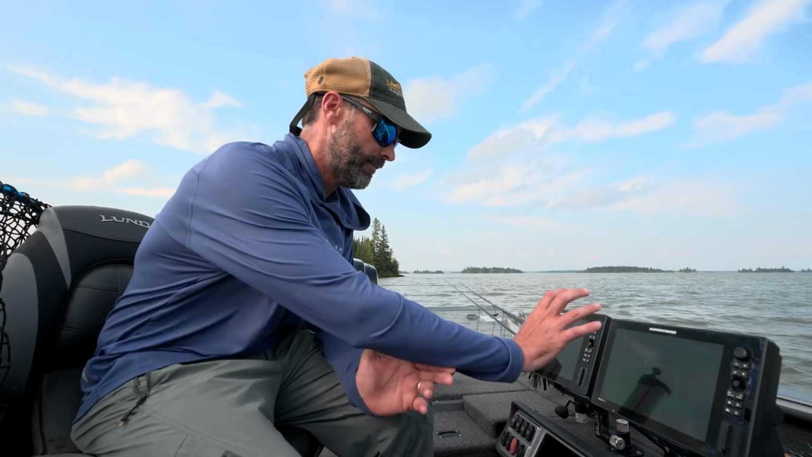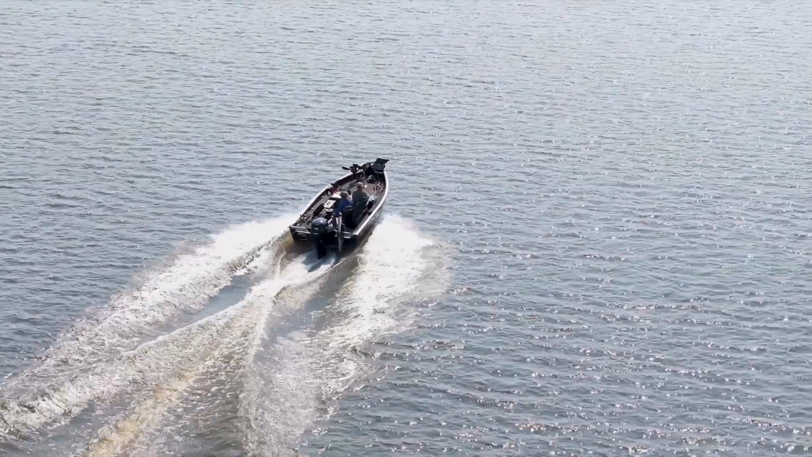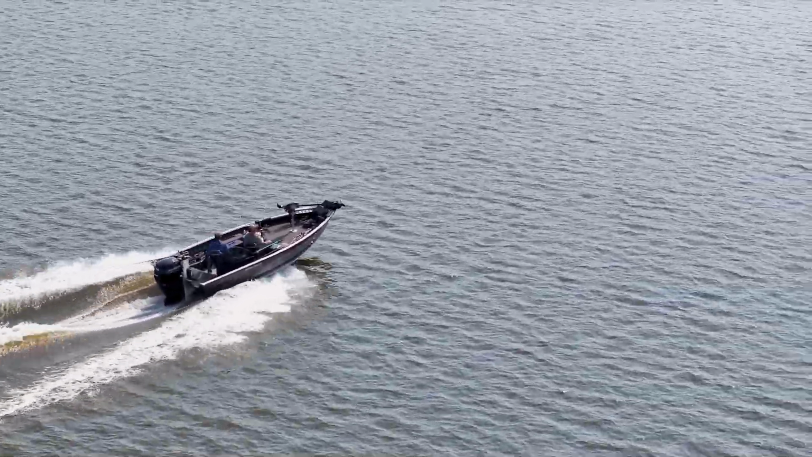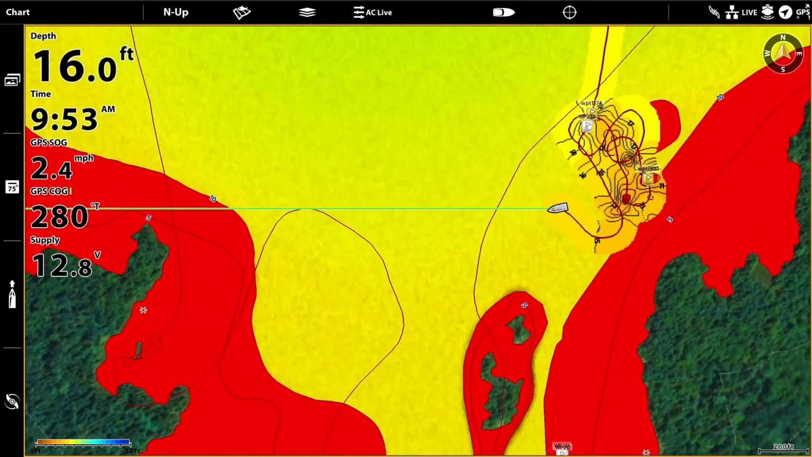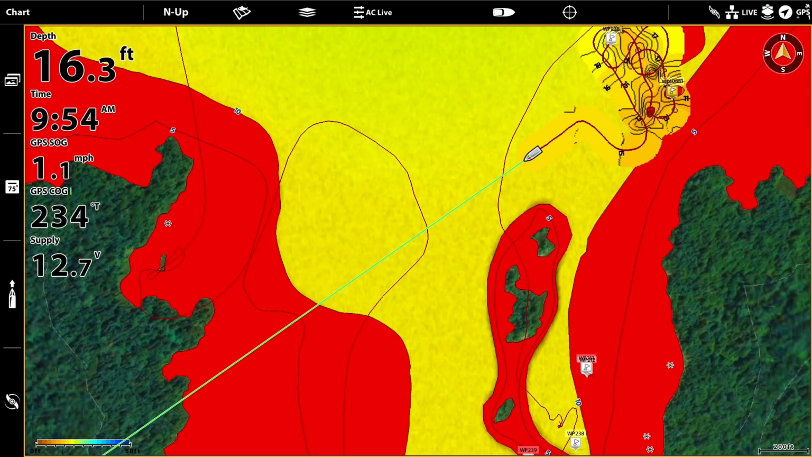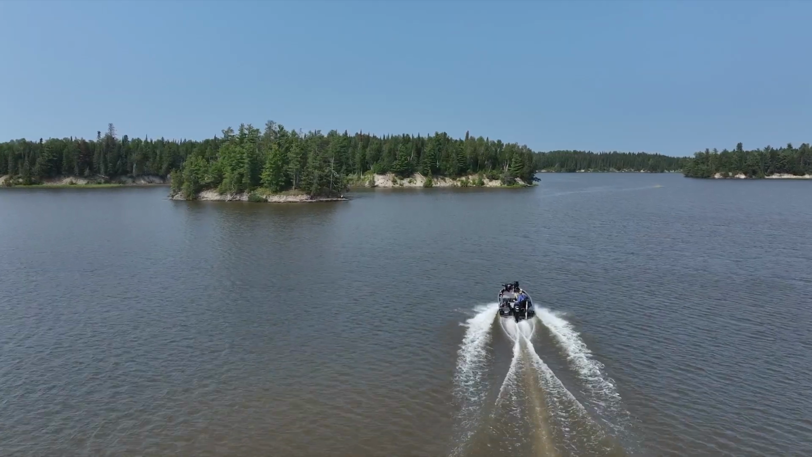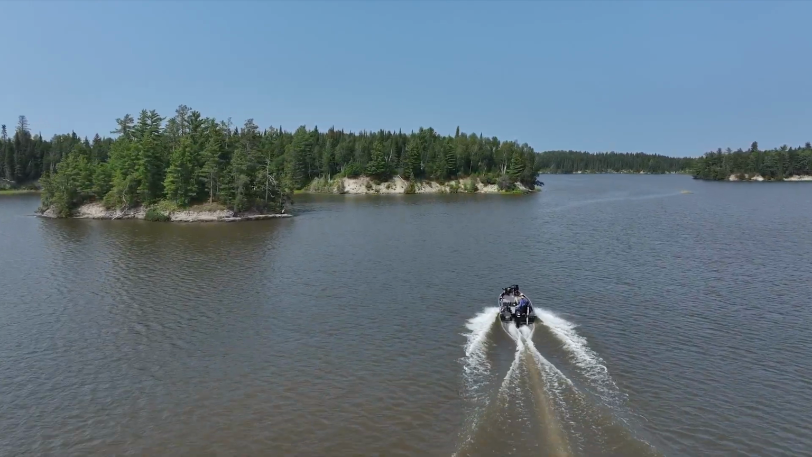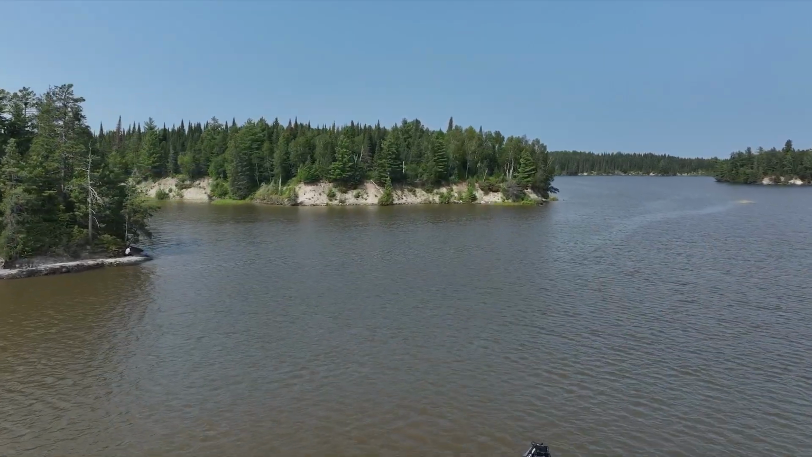So what I have for the mapping in here is Lake Master's VX chip for Ontario. Now if you fish Canadian waters, without it, it is really difficult to navigate. I'm not saying you can't come out here and navigate on paper, but having an electronic map and being able to make a map with that Zero Lines card is amazing. Just unbelievable. So to me, that's the most important tool that we have in this boat for navigating and for finding spots, is having a good map. That combined with the auto chart system, I feel like we're pretty good to go just about anywhere.